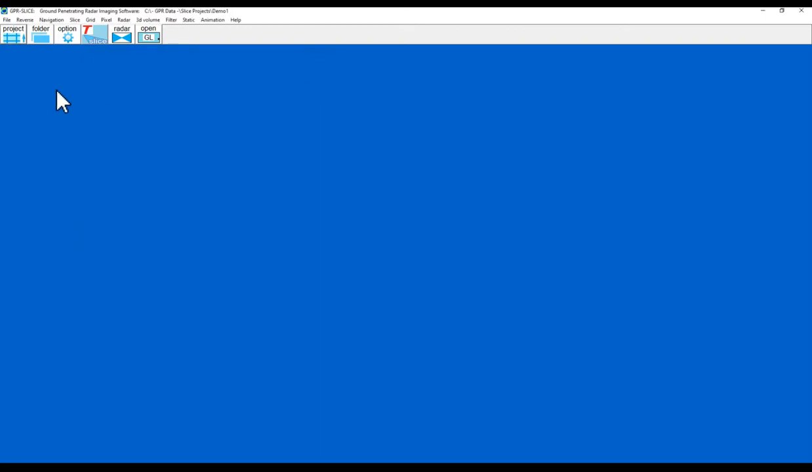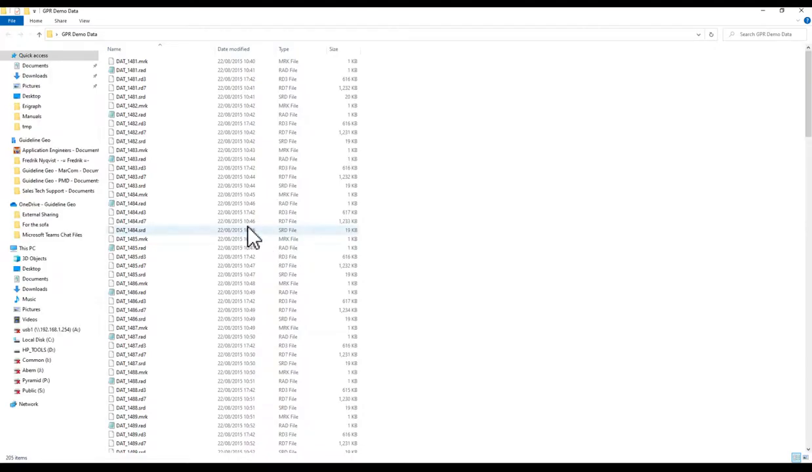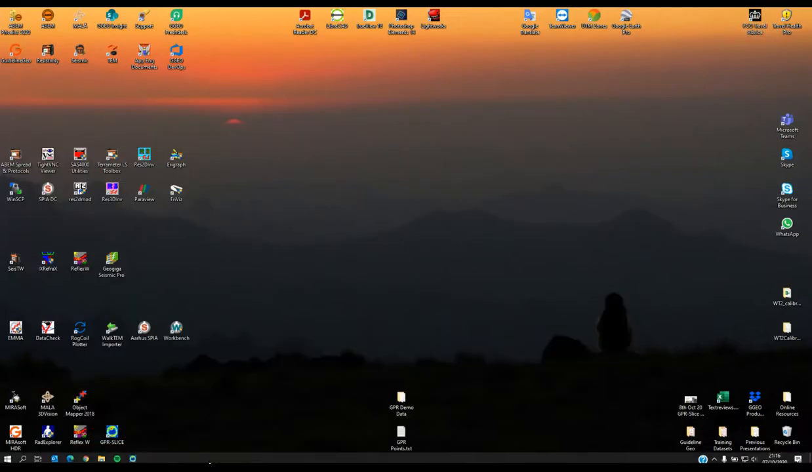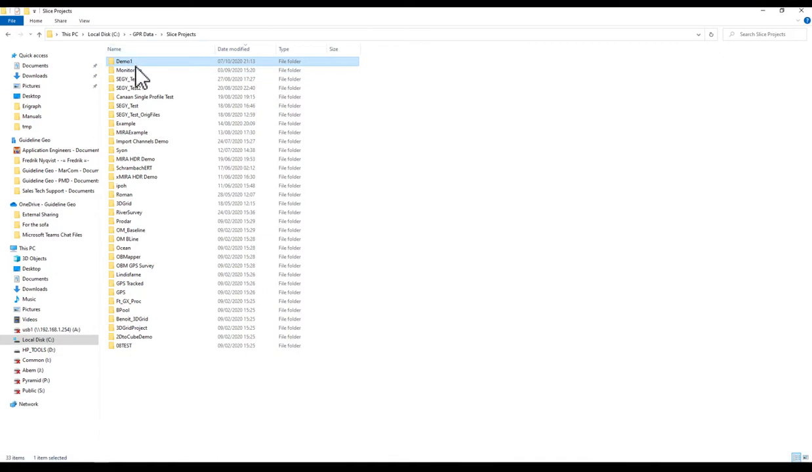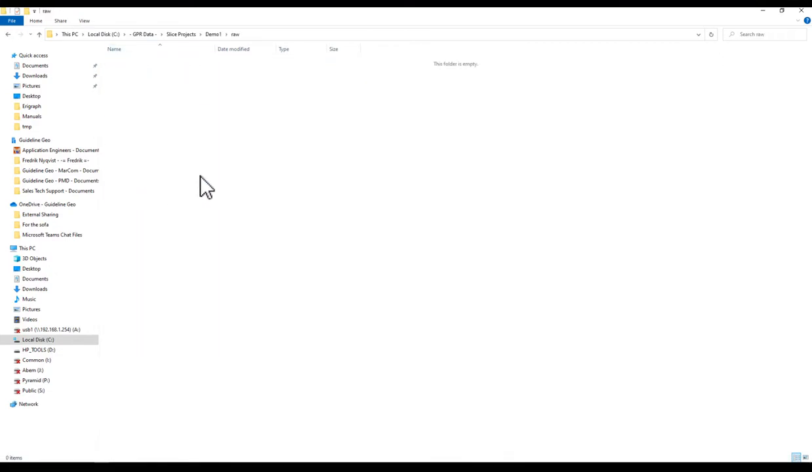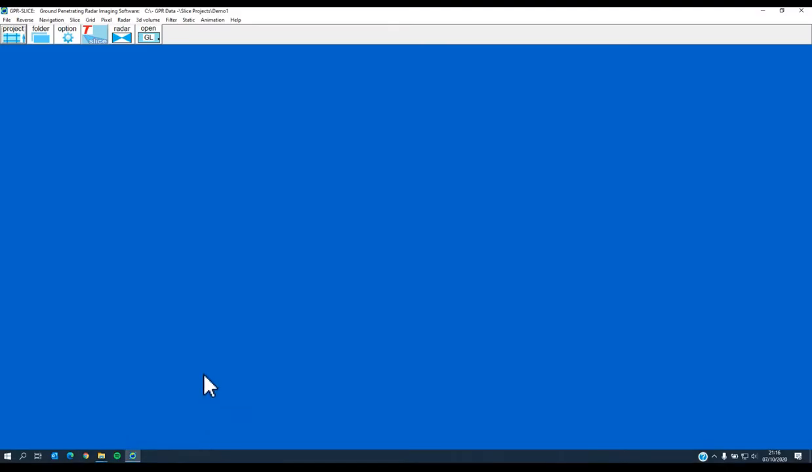And now I want to copy the data into the raw folder. So I will just go onto my desktop where I've got some demo data. I'm going to grab all of my files out of here, find my project folder. So slice projects, there's that new one, demo 1, that's what I've just created. I'm just going to drop all of the data into the raw folder, back to GPR-Slice.